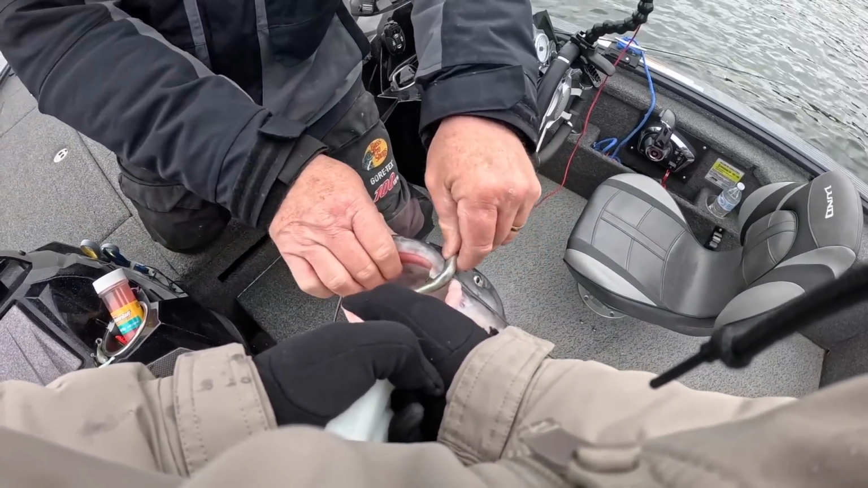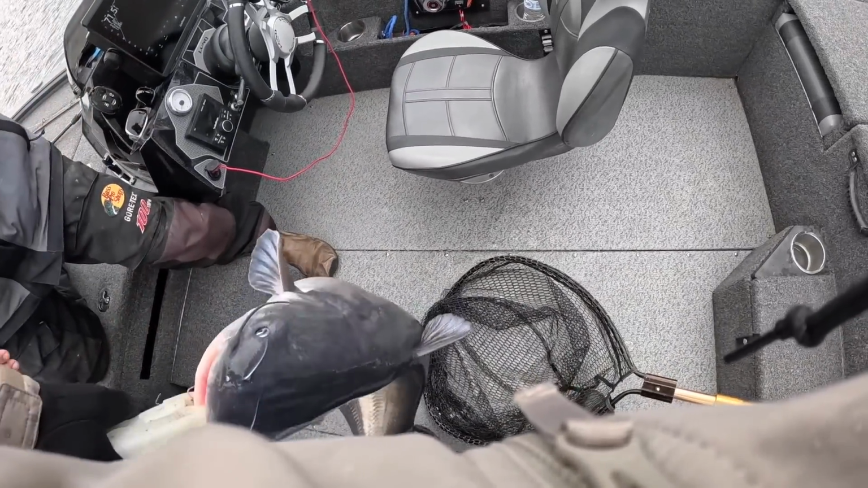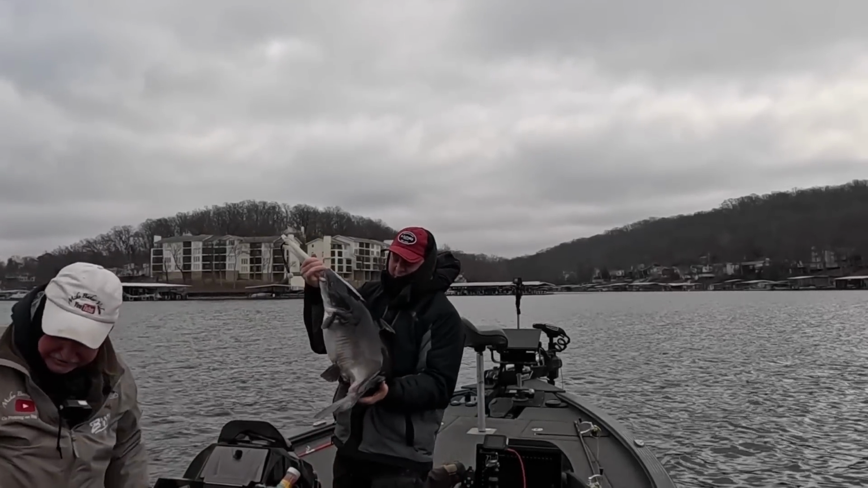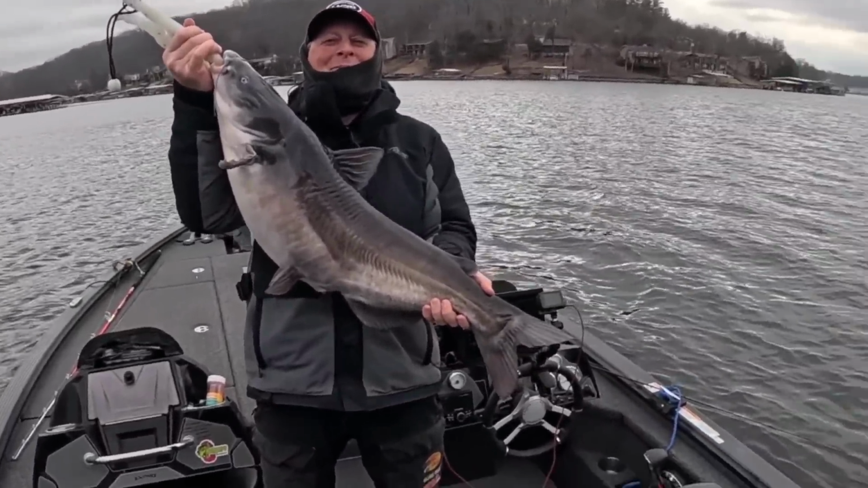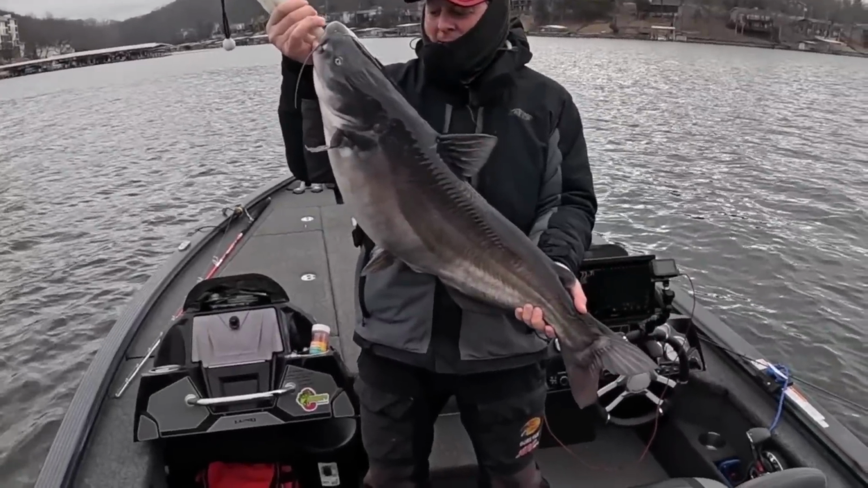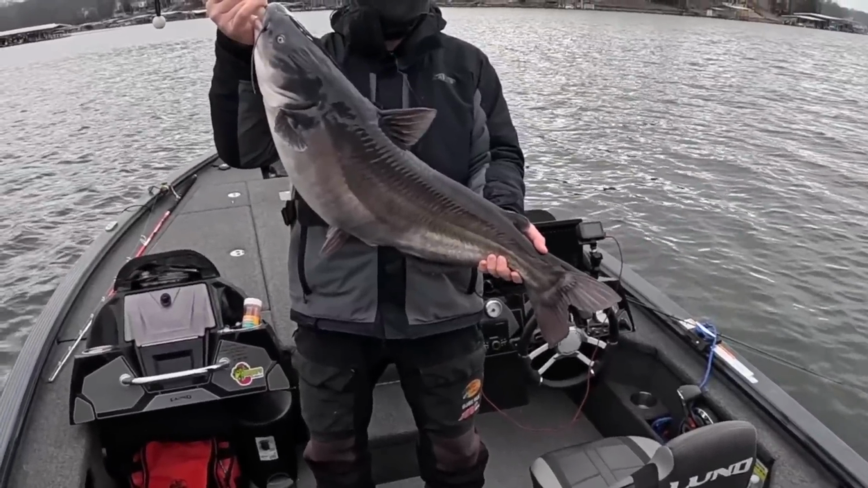Ain't that the Mickey rig or whatever you want to call it? Hold that baby up for the camera. Get back here. Oh, yeah. That warms me up. That's a good fish there. Absolutely. That's worth the trip right there, on the bass rig now. I mean, that's pretty cool.